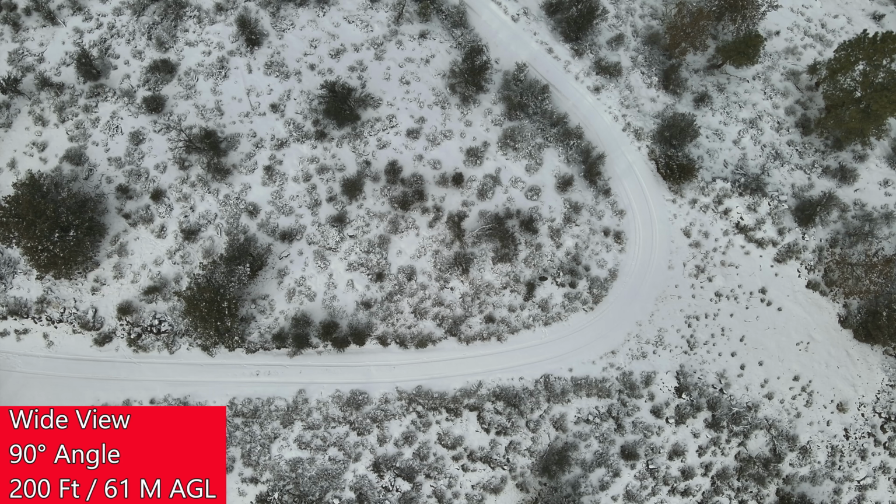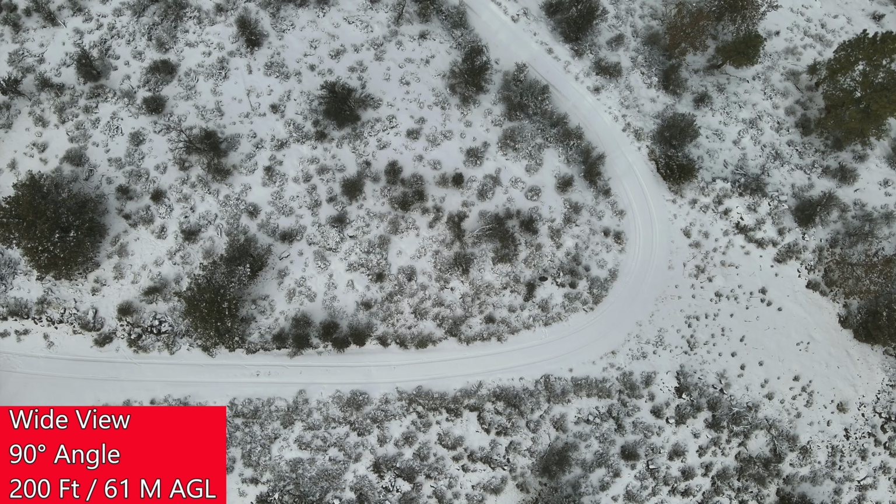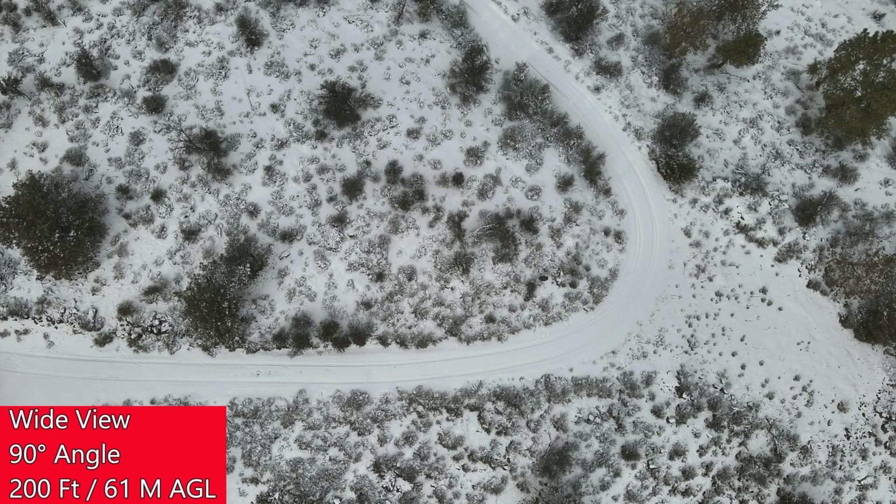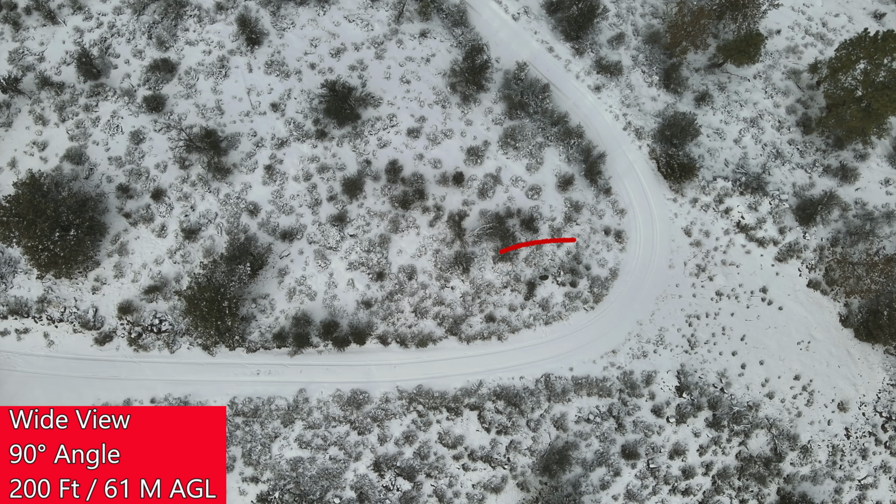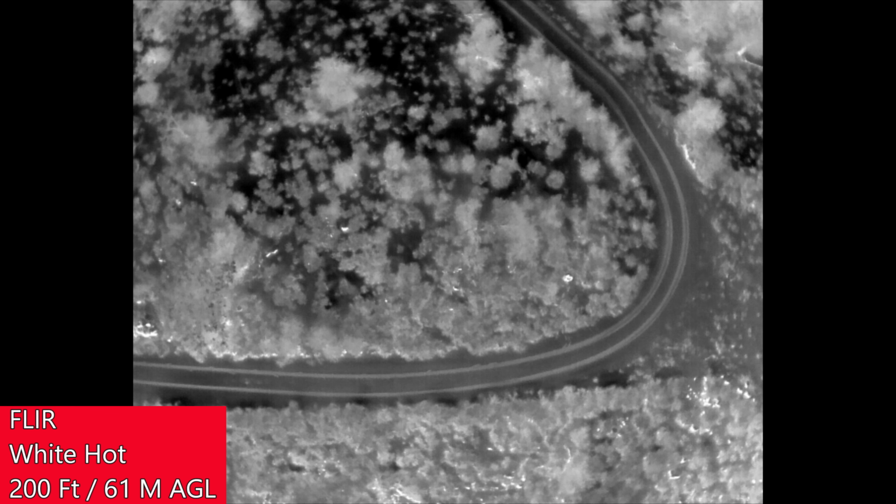Upon ascending to 200 feet, it becomes significantly more difficult to spot me. Not just because I'm not moving in this video, but because the pale greens and the shadows blend in completely perfectly with my surroundings. If you haven't seen me yet, here I am. The thermal does help quite a bit, because you can see by looking at the exact same spot that I glow pretty brightly.